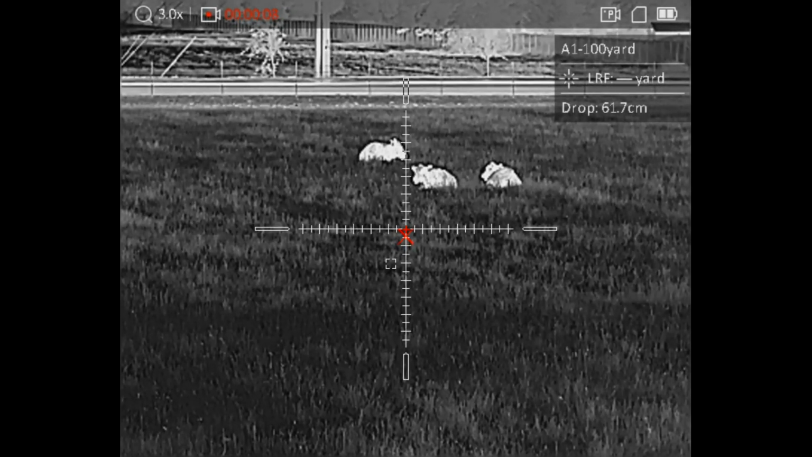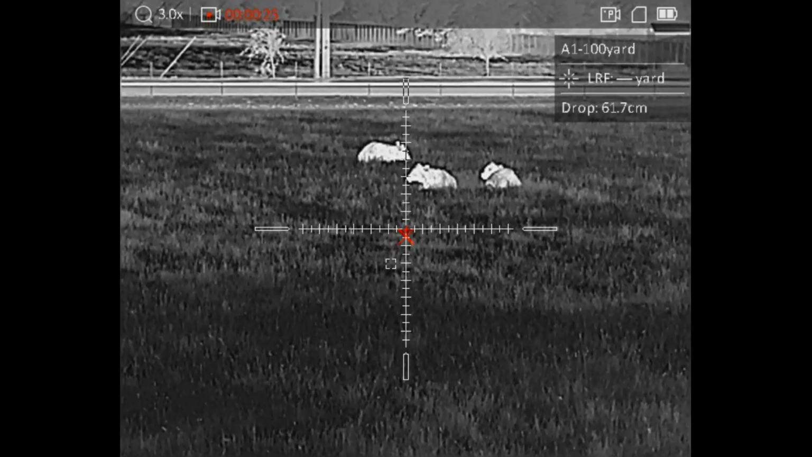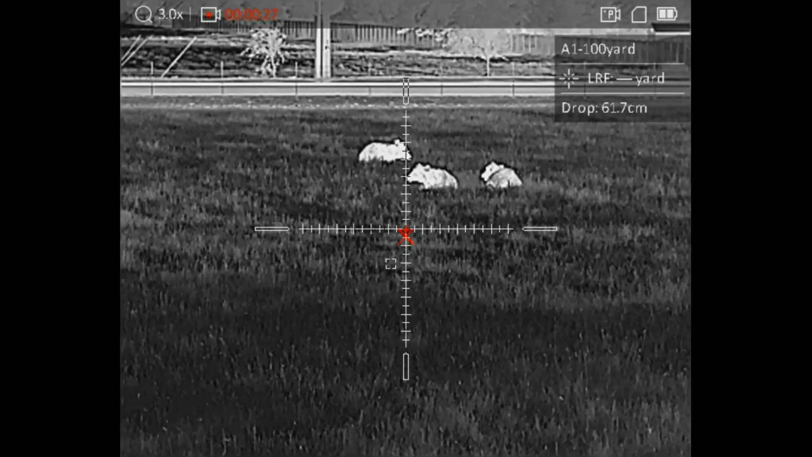Today we're doing the initial impressions on this Secutor TS35 384 LRF. And yeah, I've got a few things here I want to point out that the scope does awesome, and a few things also to point out that I think will be fixed with firmware updates. And check the description box below.